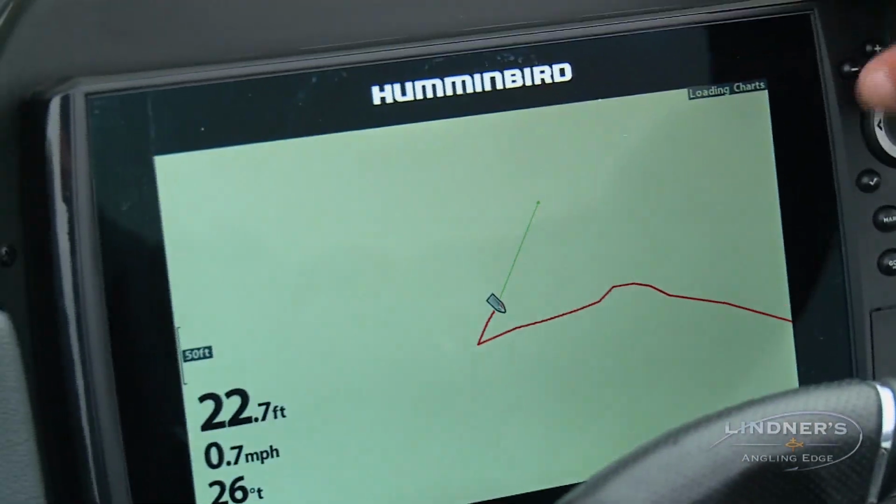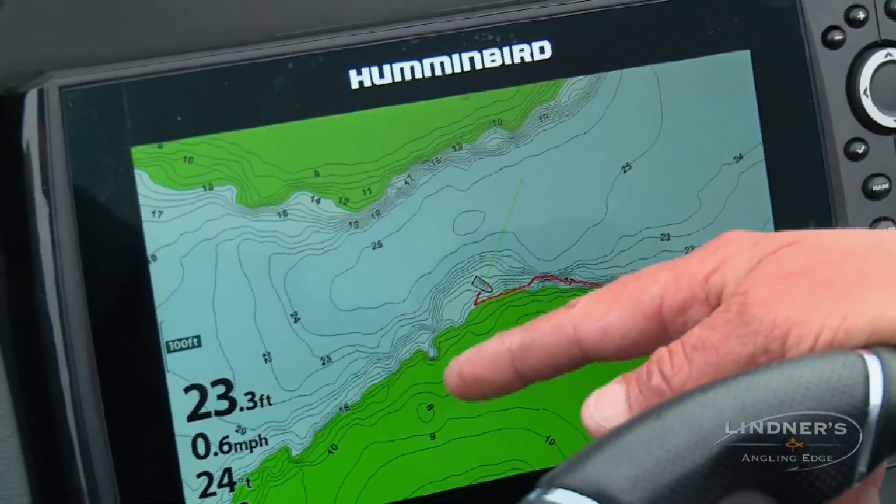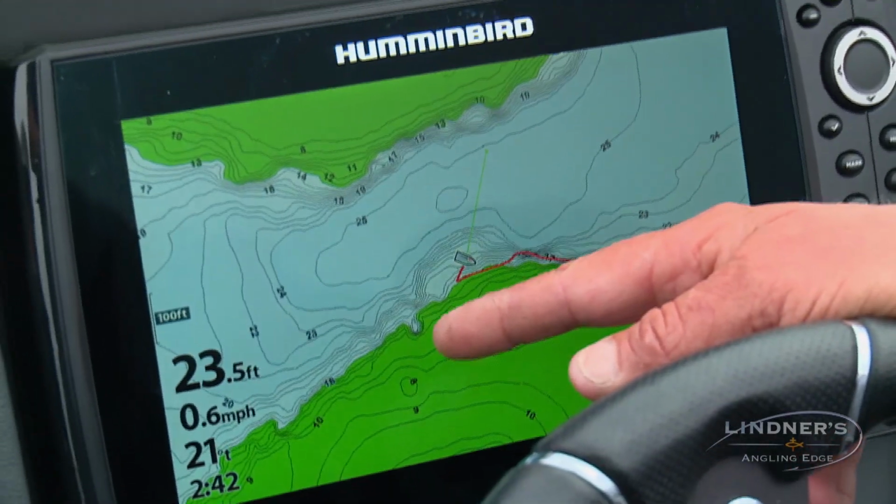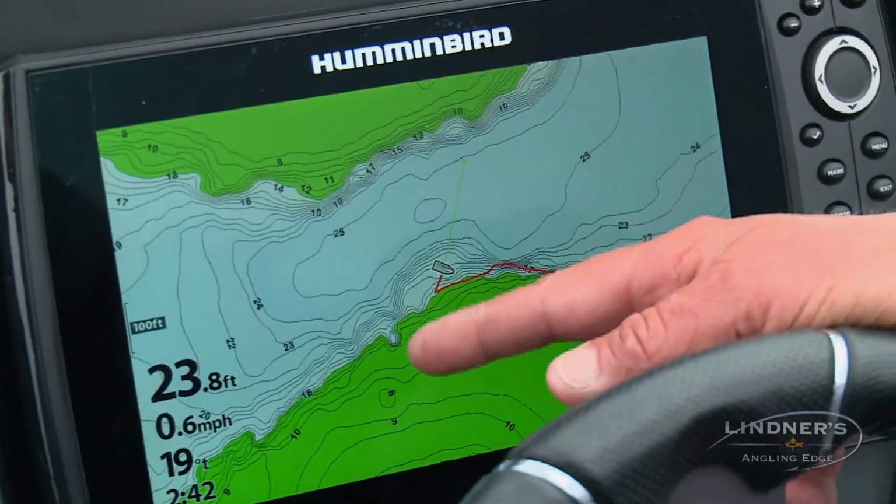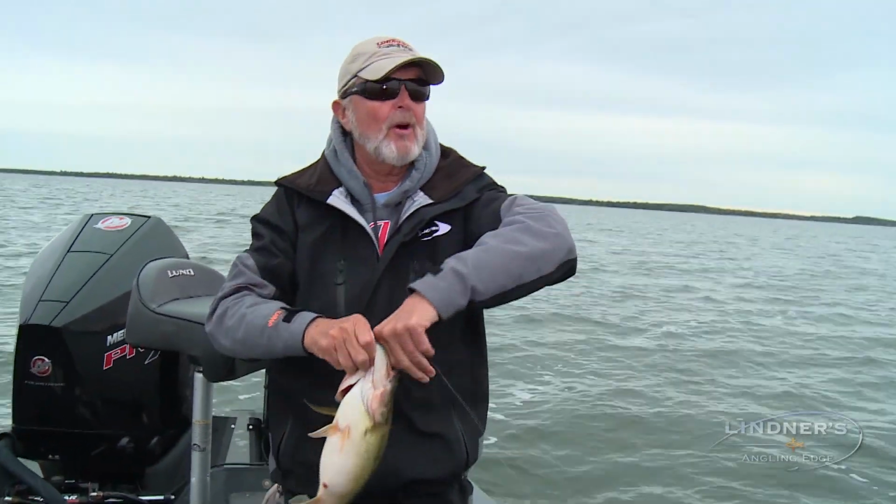Not only that, once you get up close, when you look at this spot here, you see that little inside corner right there? With these 1 foot accurate contour maps like this, it's amazing how a lot of times the fish will be holding on that exact spot. You zoom in and the fish are right inside that corner.